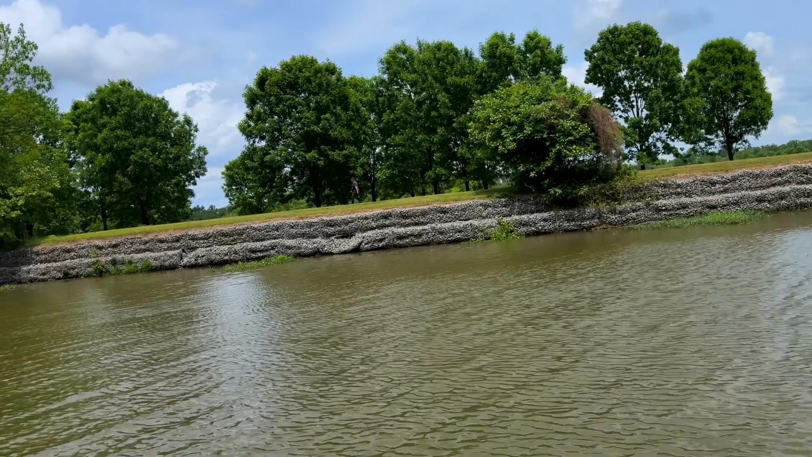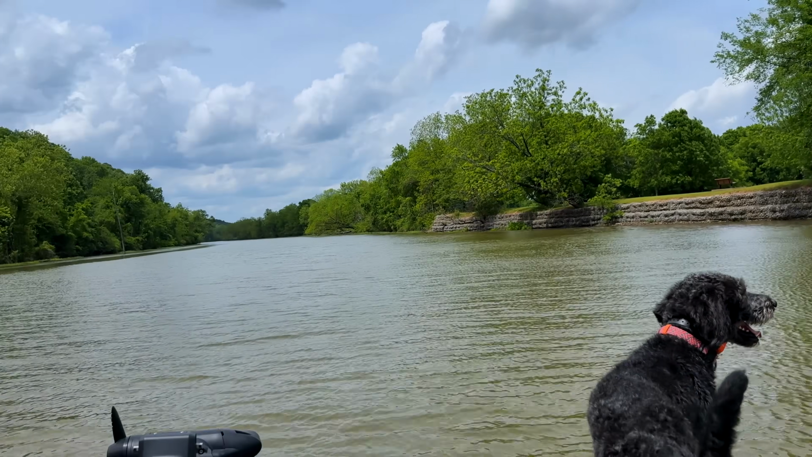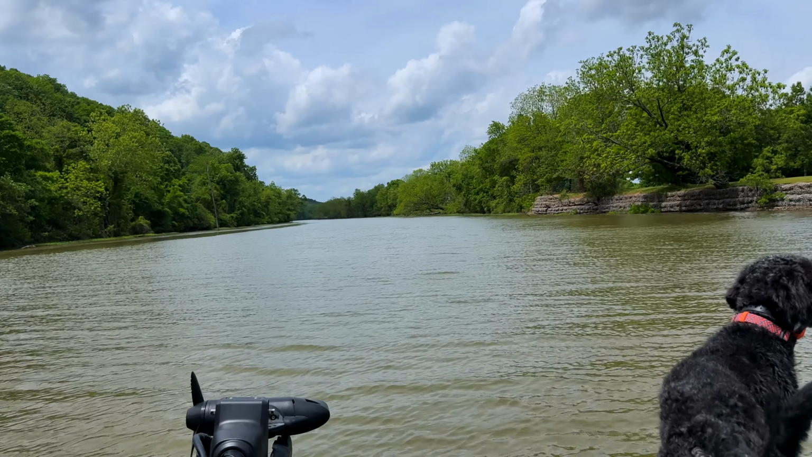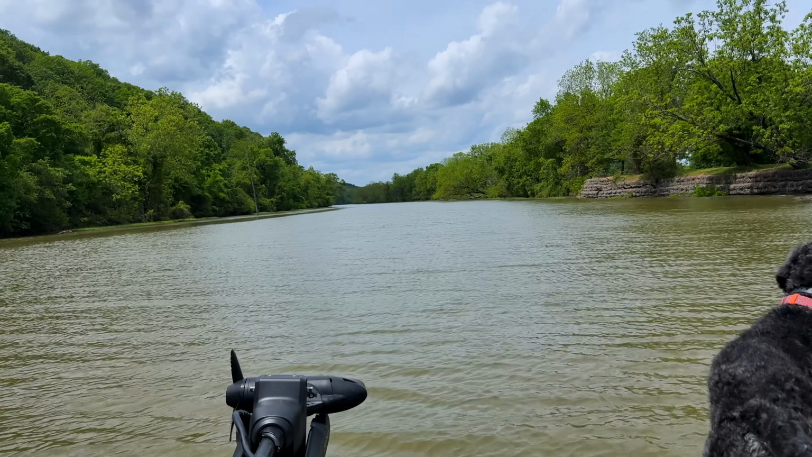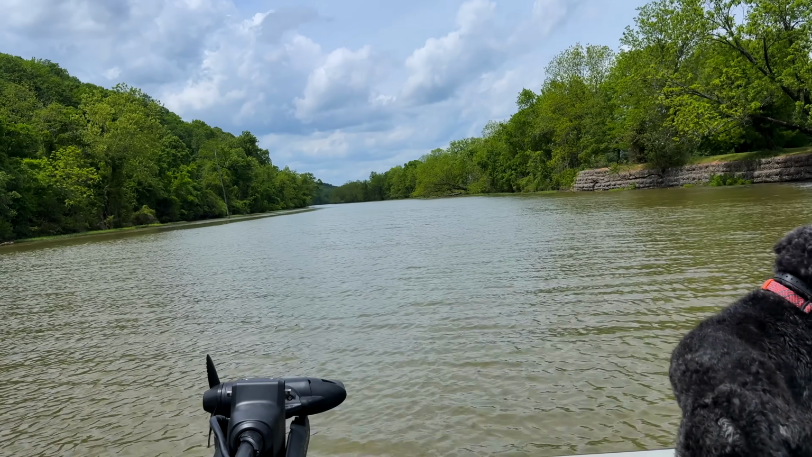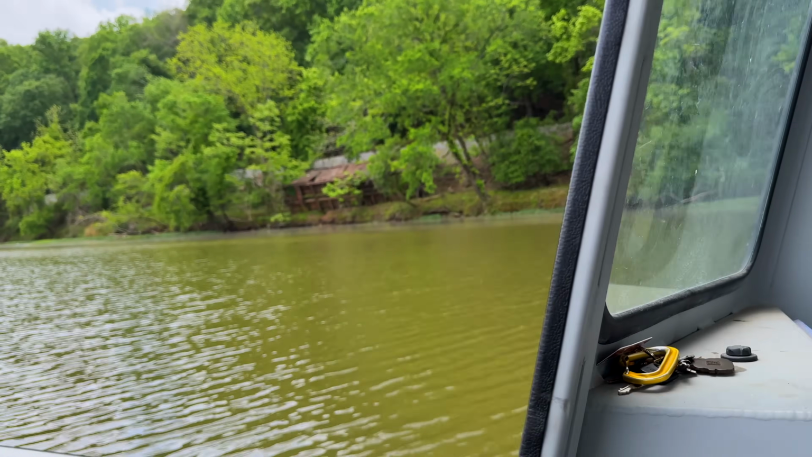So there's not a lot of trees or anything like that that you need to get through. So again, we're gonna continue down the Little Maumelle for right now. When we come back out of this section, we're gonna go back out onto the main Arkansas River and search that all the way up to, we have some boat ramps and accident spots.